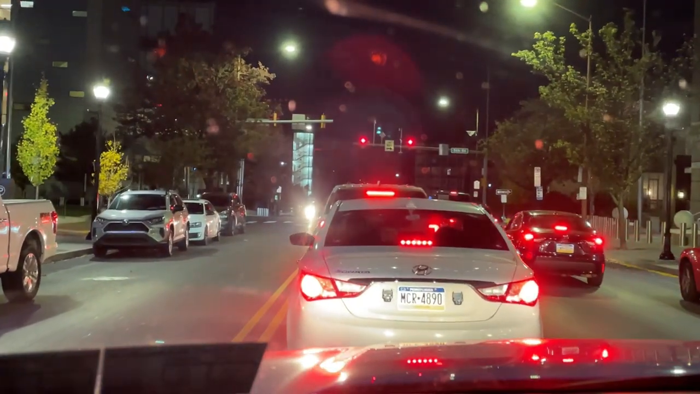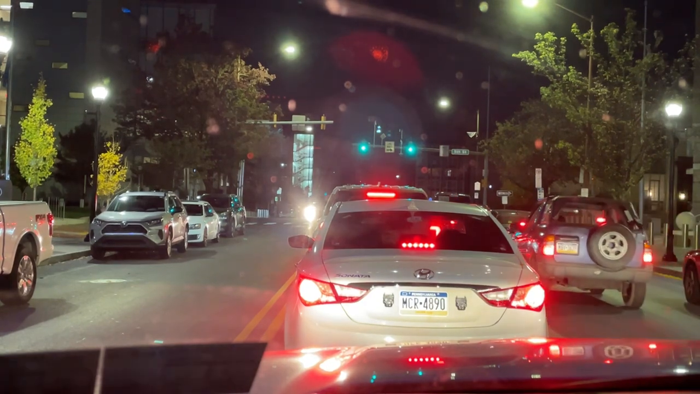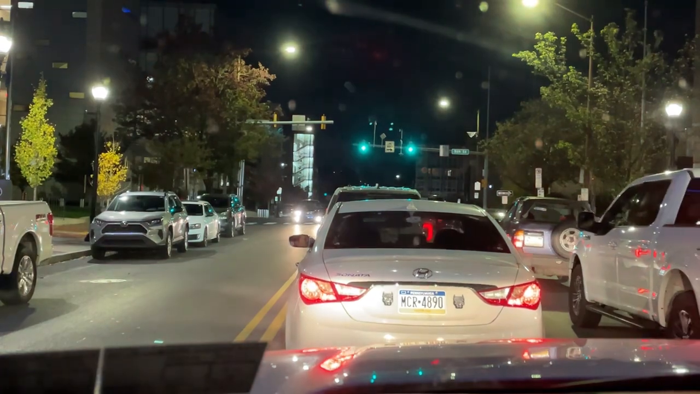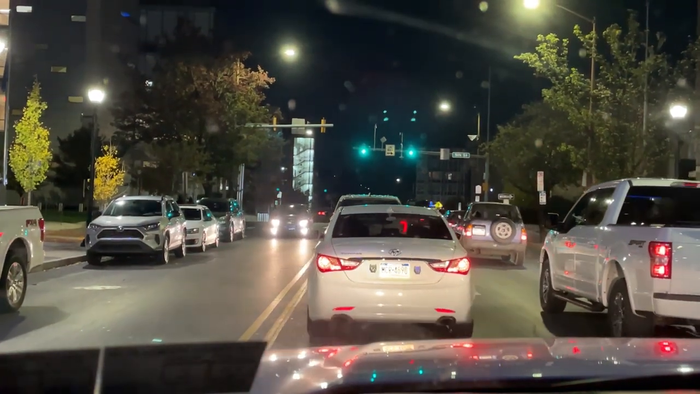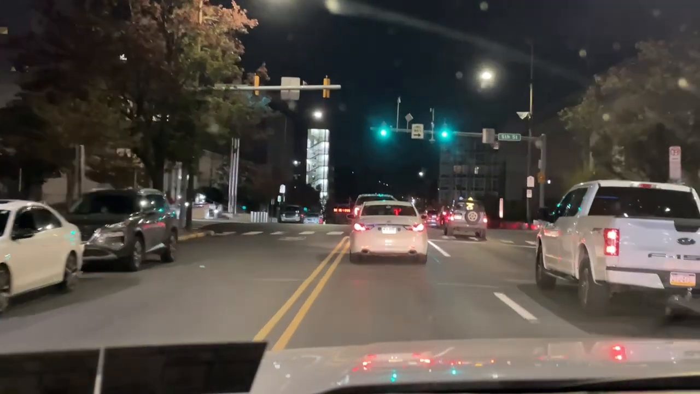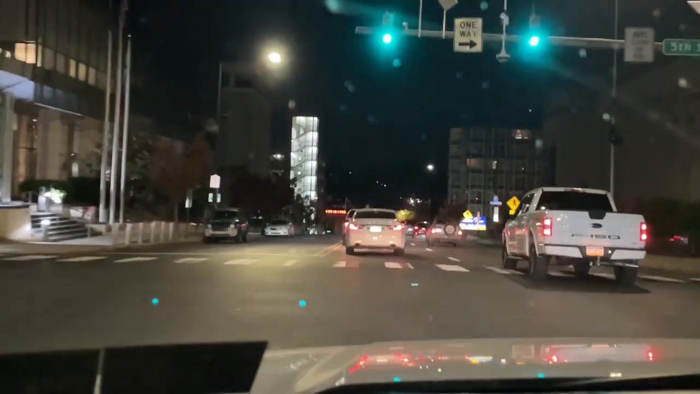Don't follow a cop too close. Why? Guys, still there?